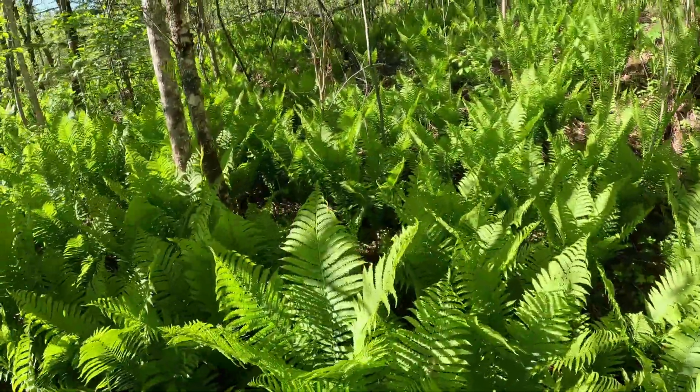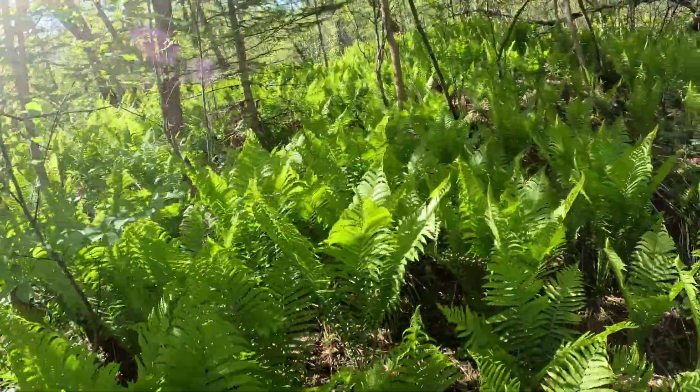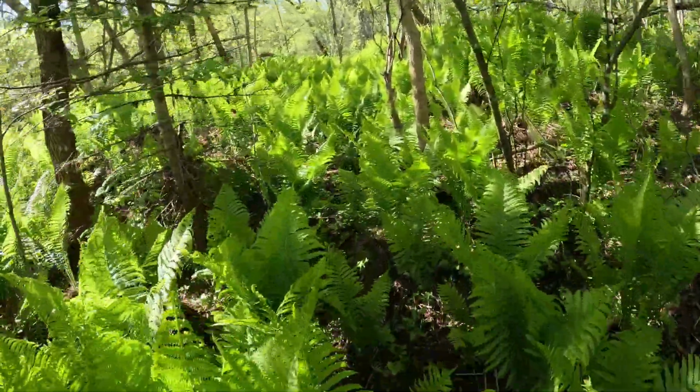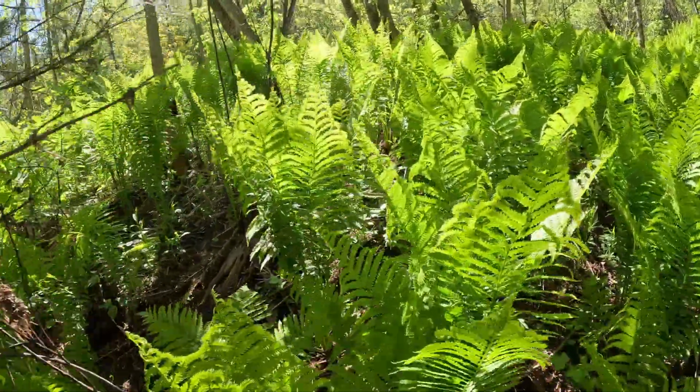And these are up to my waist already. We've only had a couple weeks of growing season, I would say. There it is.